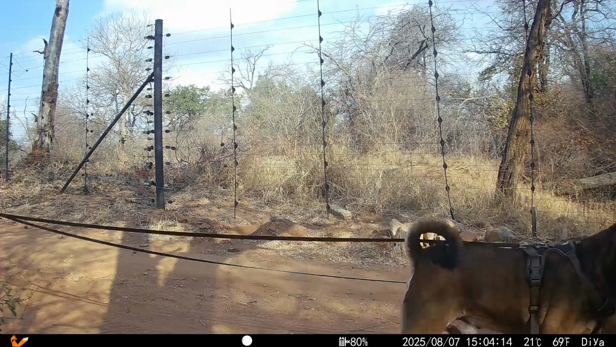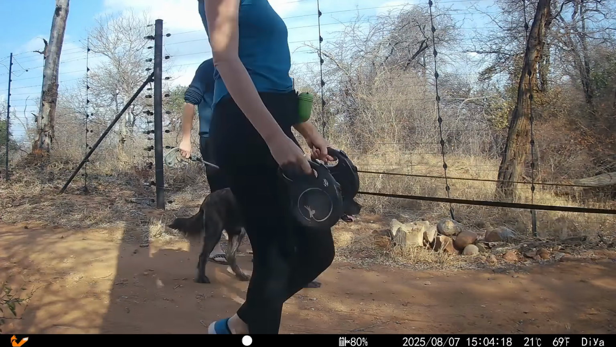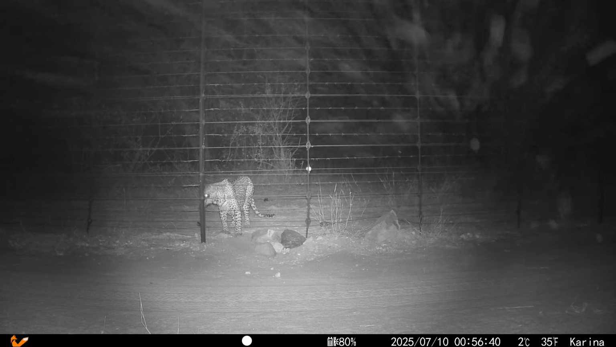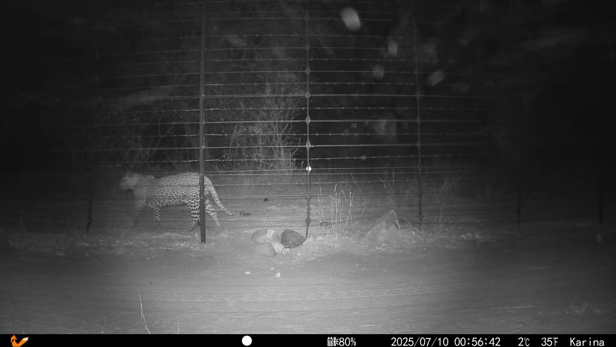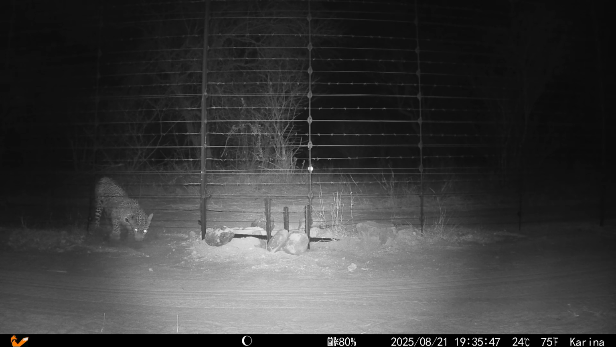For us humans, this fence is a boundary that we cannot cross, and it keeps us either in or out. For the leopards, it's just a diversion, but if they walk just a little bit further along it, they'll either find another entry point or they'll simply make their own one.